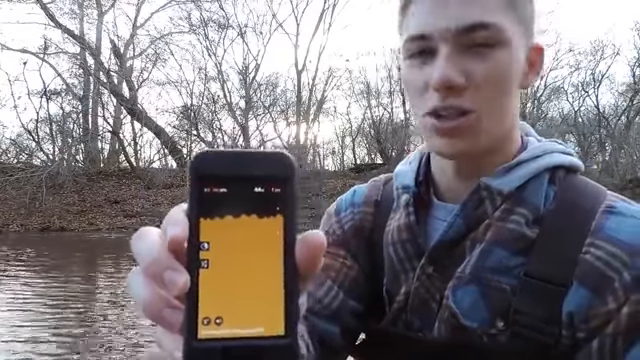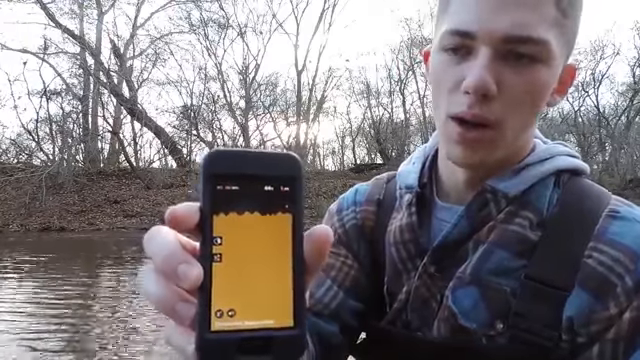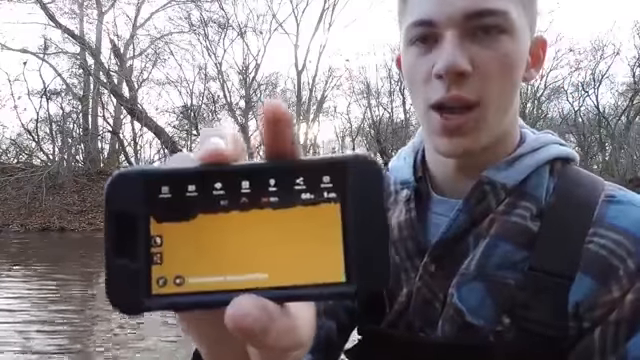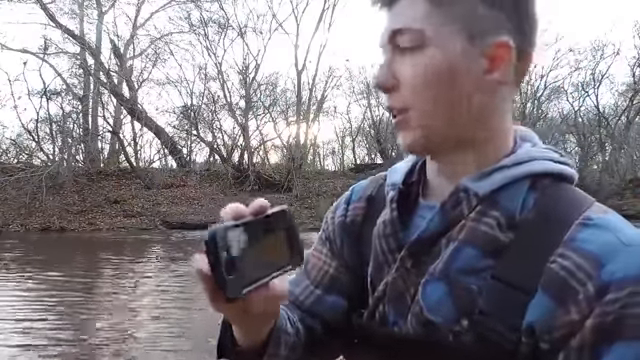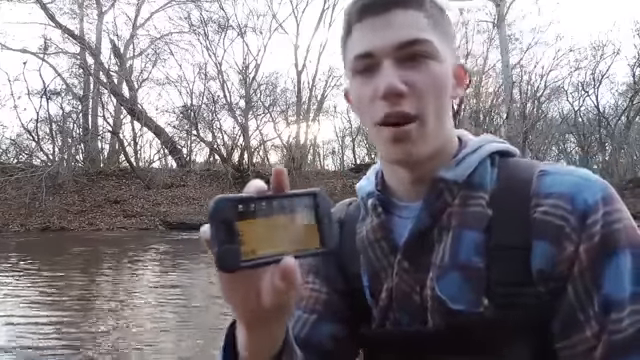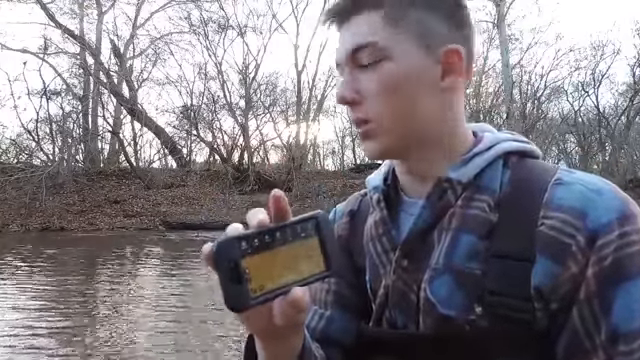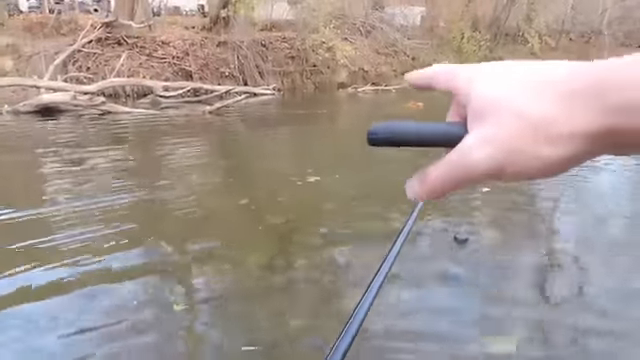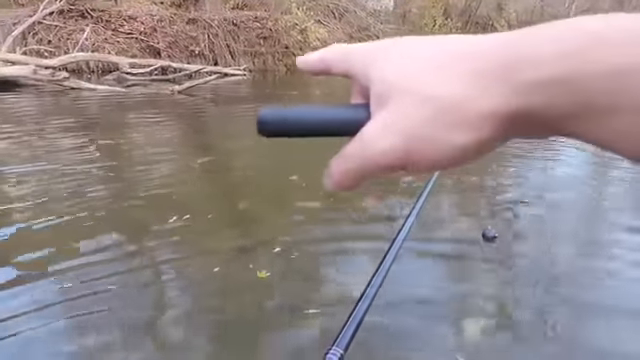But this is awesome, and a little fish will appear if there's a fish in the area. It tells you the contour and the water temperature. The water temperature is 44 degrees. It's very, very cold, like I said. But it's just so cool. So I'm going to go to some deeper water. I'm going to go by Nate right now, and I'm going to show you how an angler can use this. Right now I'm going to go over to that little area right there.